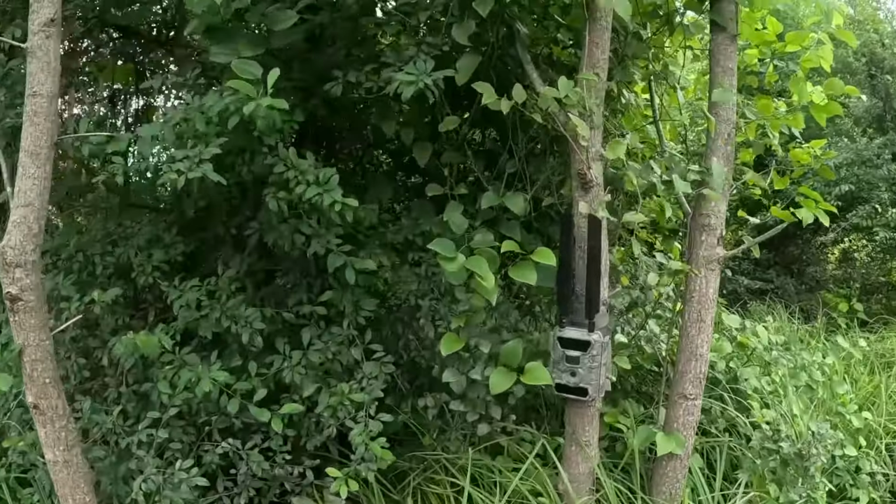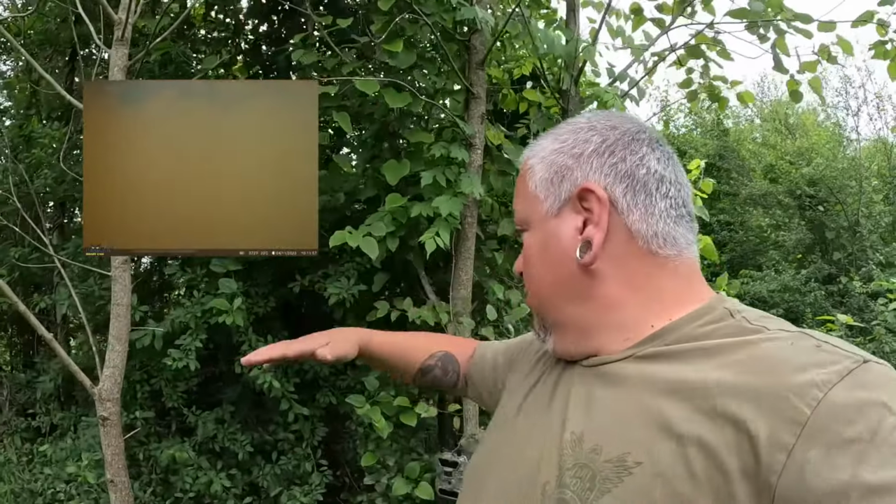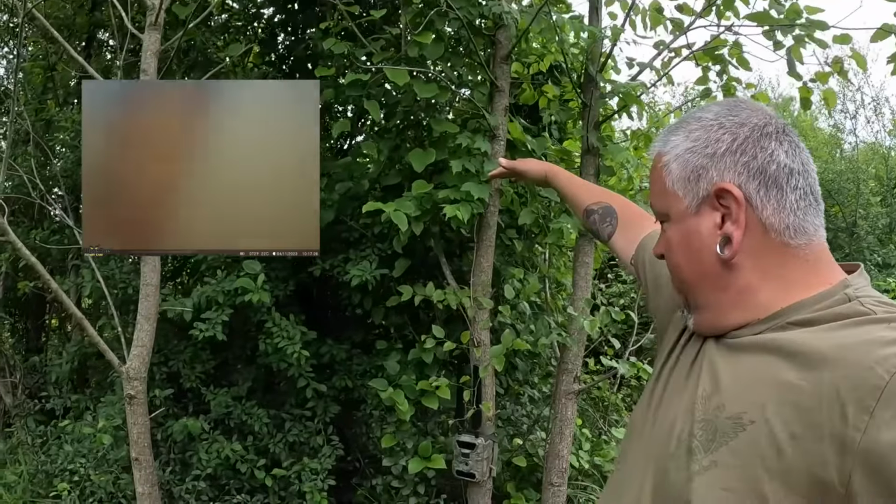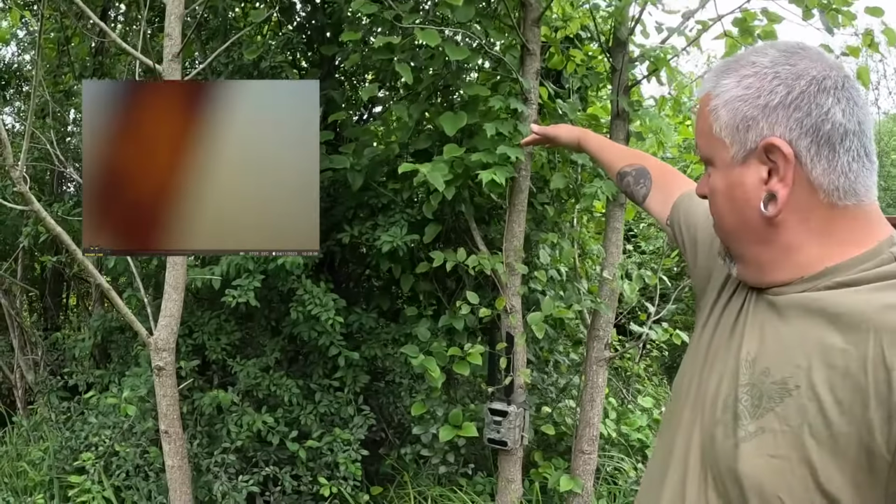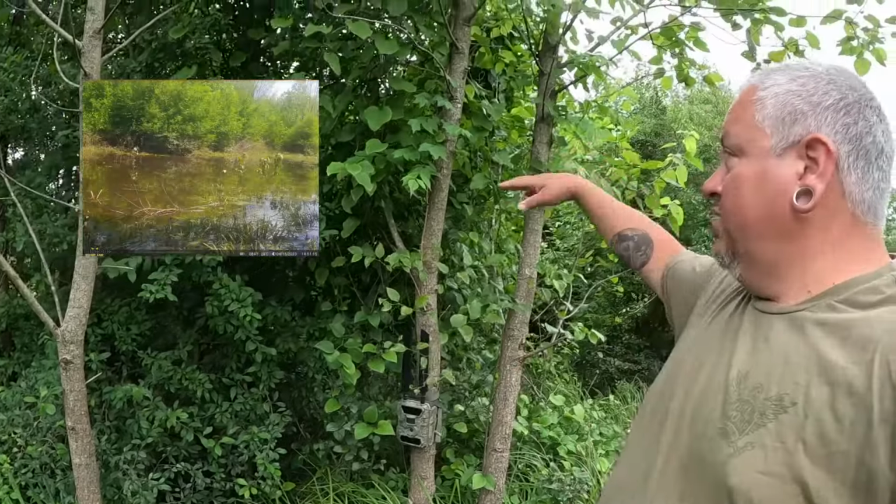There it is. The survivor. Now with everything grown up, I can't really tell where the water line was, but the pictures we were getting from this camera, we got a picture of a beaver swimming by and then completely submerged. So they said it was about 6 foot. So the camera would have been, what, 2-3 foot underwater, right? From where it's sitting right now. So they said it was about 6 foot back here.